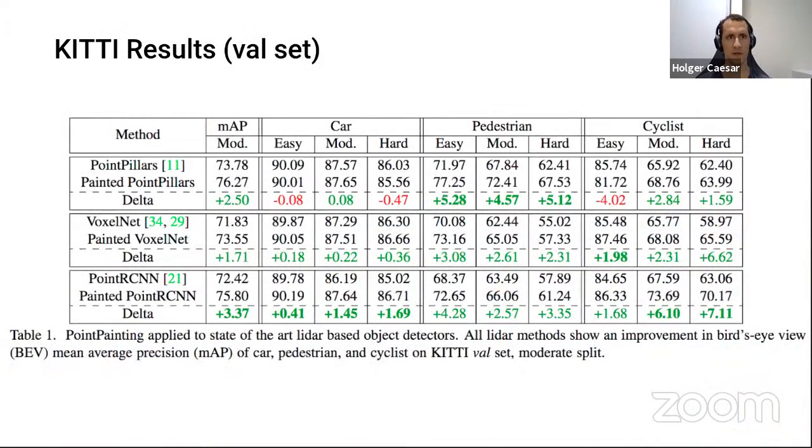Okay, here are some results on the famous KITTI dataset, the val set to be accurate. We tried different methods, which are PointPillars, VoxelNet, and PointRCNN. And we can see that on each of these methods, if we use the painted version of that, we achieve significant improvements between 1 and 4%, which is, of course, very nice.